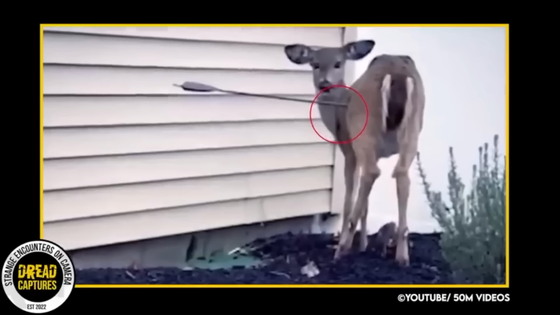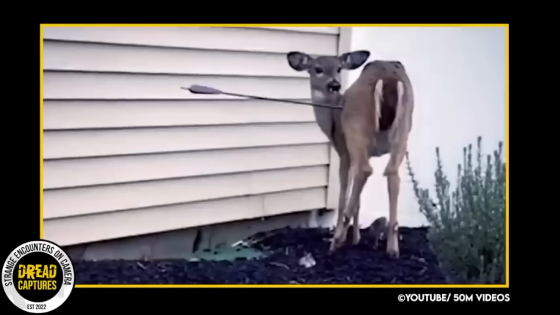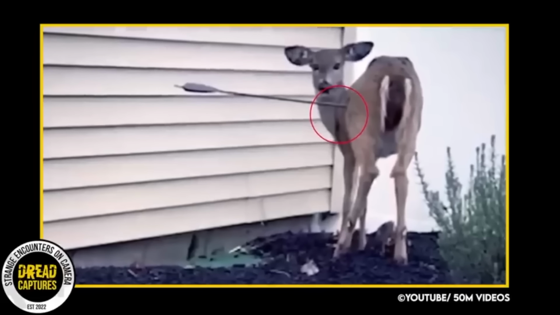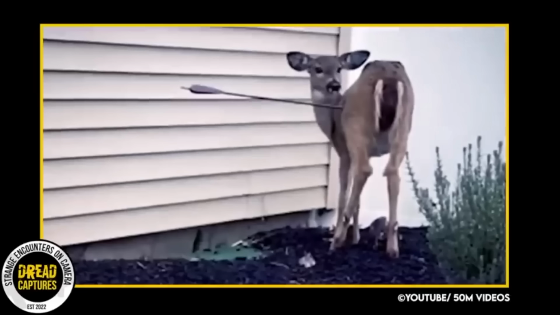As word spread, people were looking for the deer in hopes of helping out. One day after work, a man pulled in his driveway. Surprisingly, he saw a young deer next to his house. He thought, well, this is strange, but then quickly noticed the arrow protruding from his side.